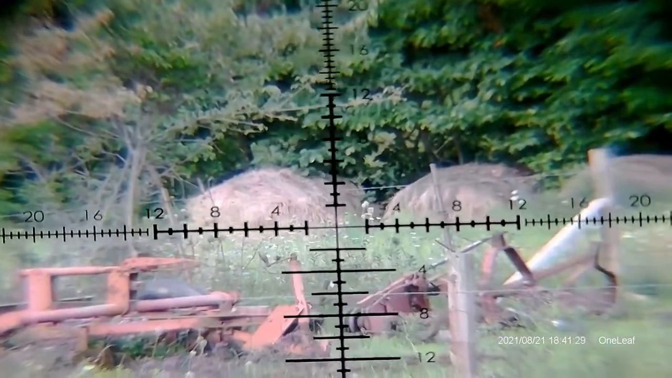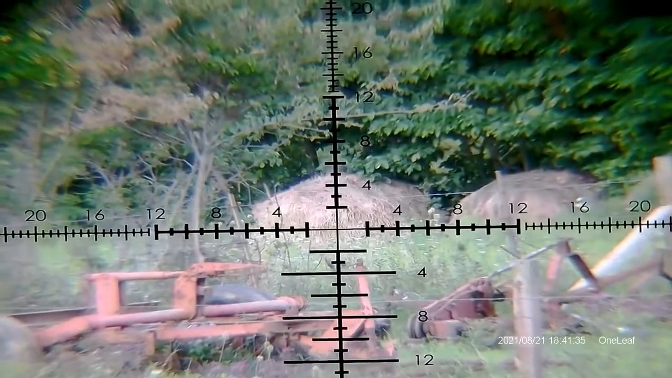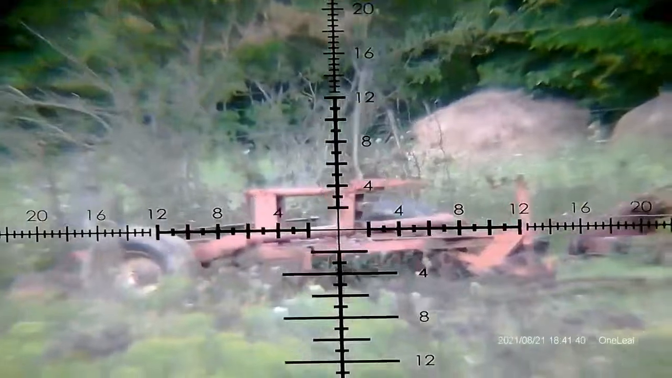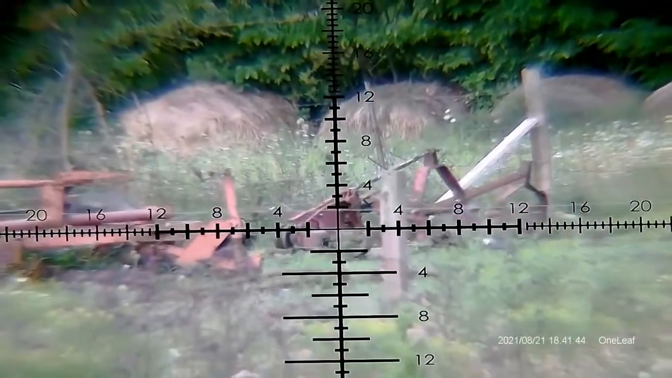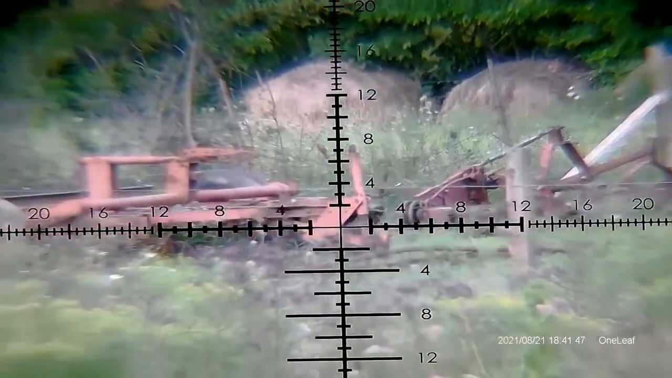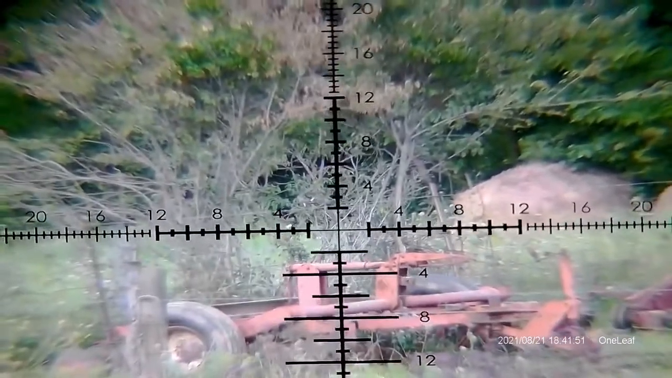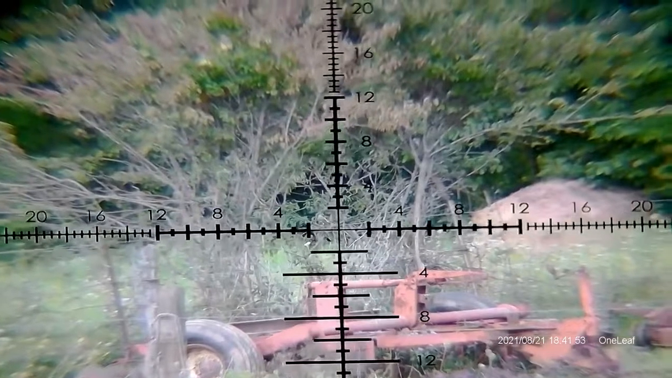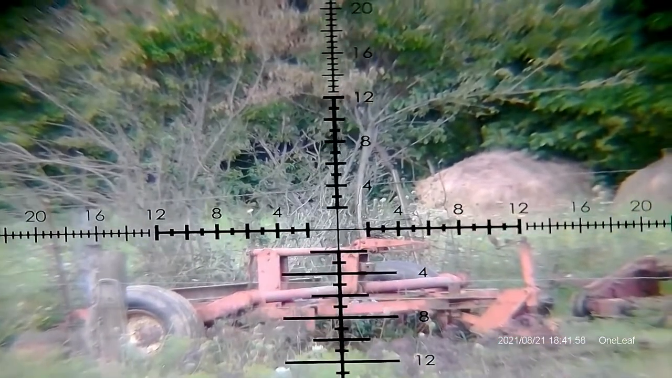Just looking around, I'll give you guys an idea. Those hay bales in the back are a little bit out of focus. I'll try to bring those into focus with this knob here. There you go. Kind of brings those in. These pieces of equipment here, I'm going to guess, are 70 yards probably. A bird flying around there. This focus is super easy to manipulate and turn.